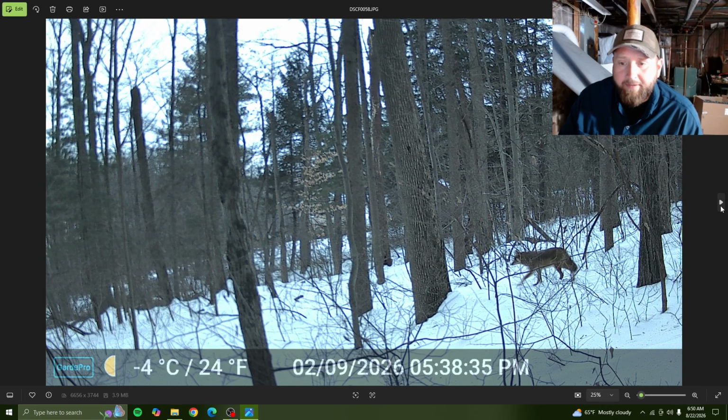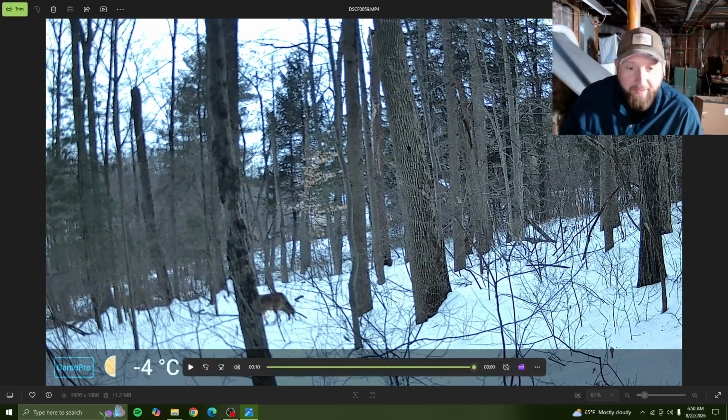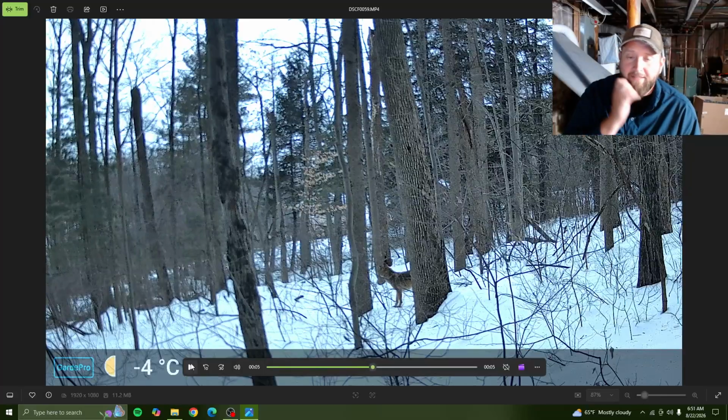Oh, sweet. We got a fox. Look at how big that fox is. That's a coyote. That's not a fox. Dude, I want to take a coyote. Holy crap, we have coyotes. I mean, we're only 2-3 miles away from the borough.